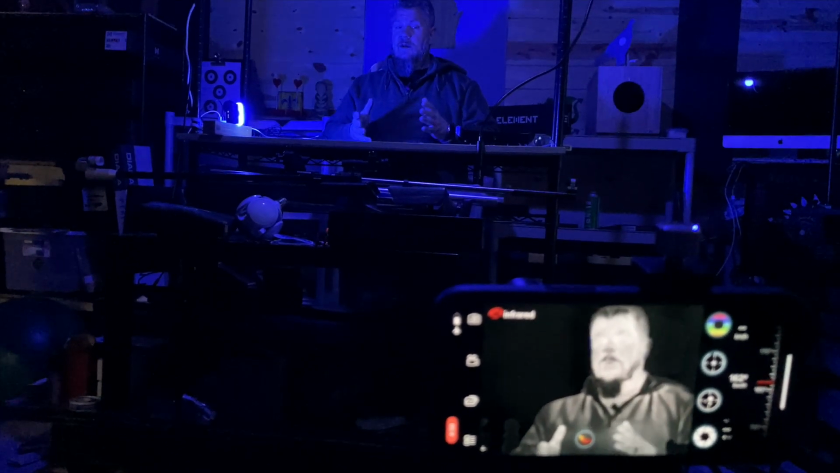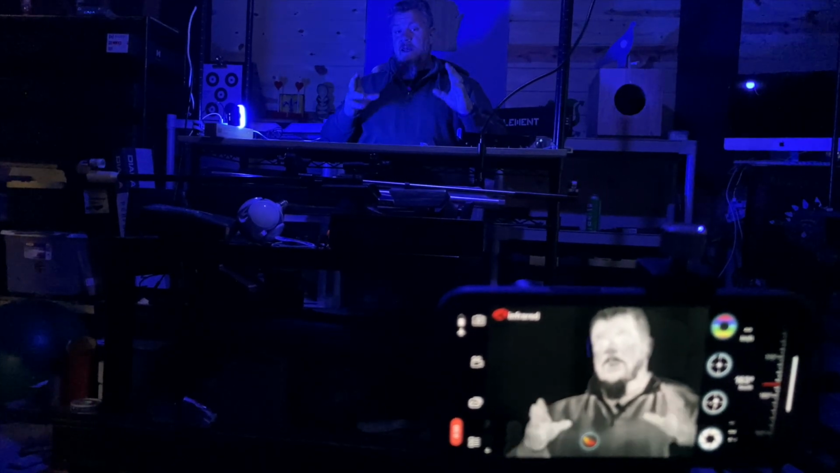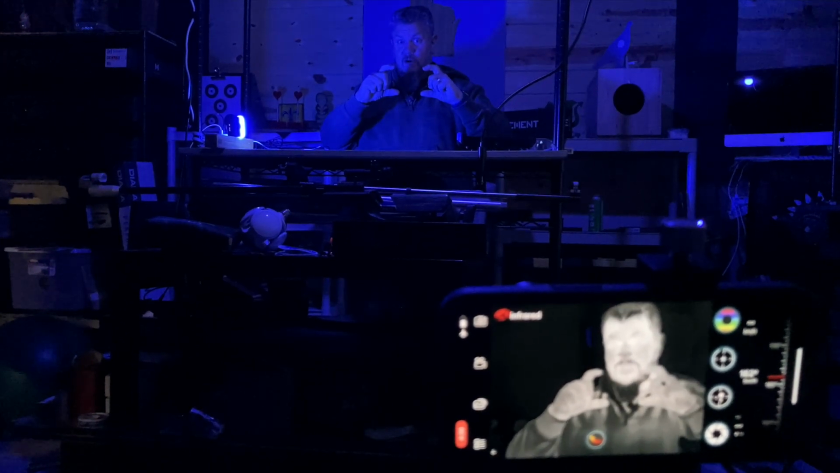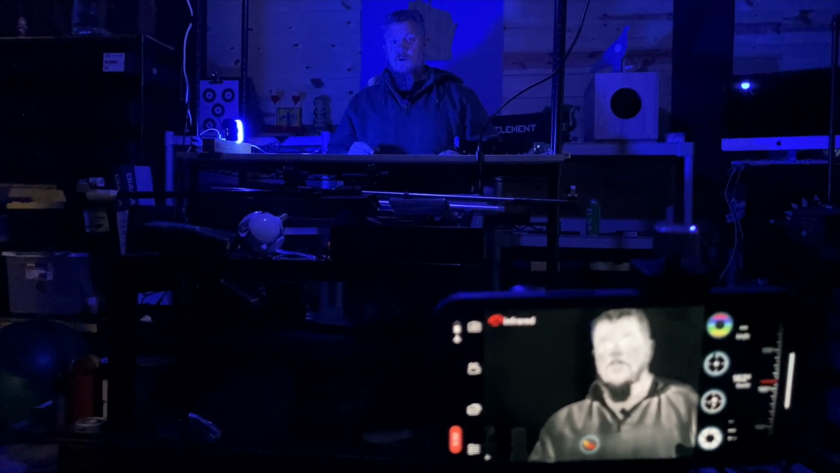In fact, I have another monocular that spec'd out the same resolution. And I would say, and maybe, just maybe, it's because I'm looking at the bigger screen to see things, I think this unit kind of edges it out in visual quality.